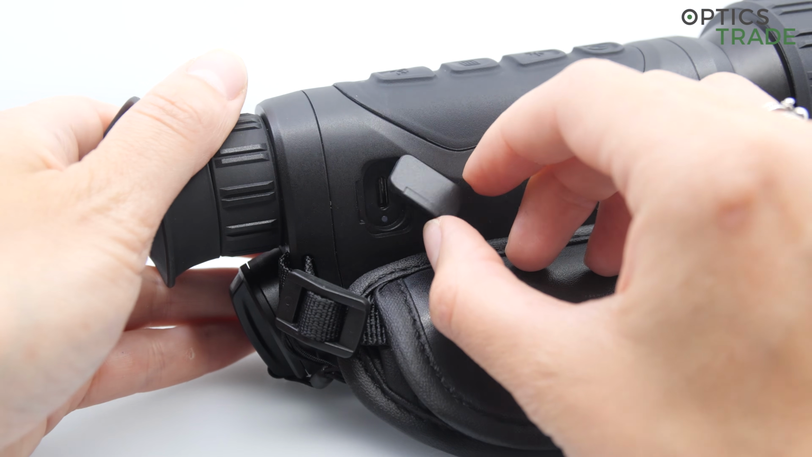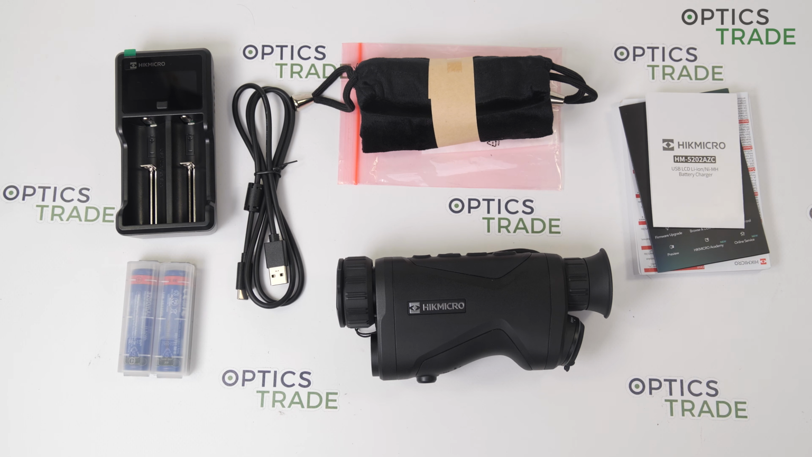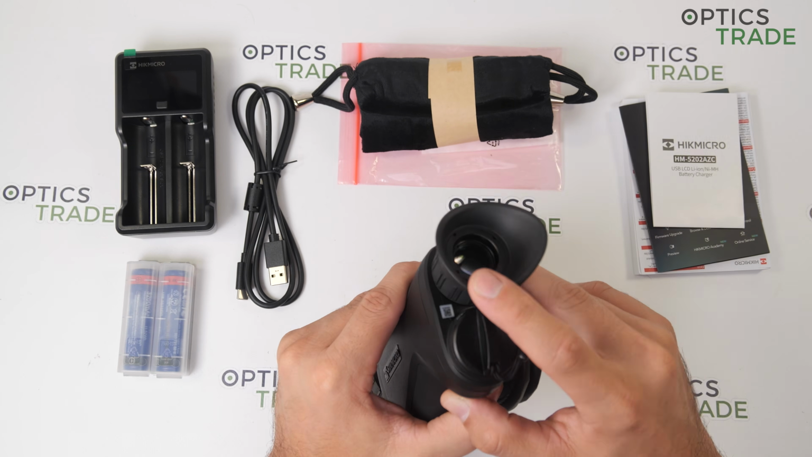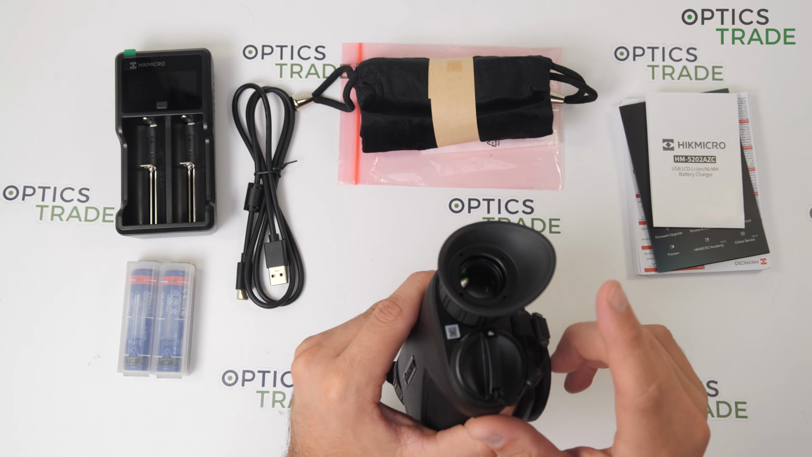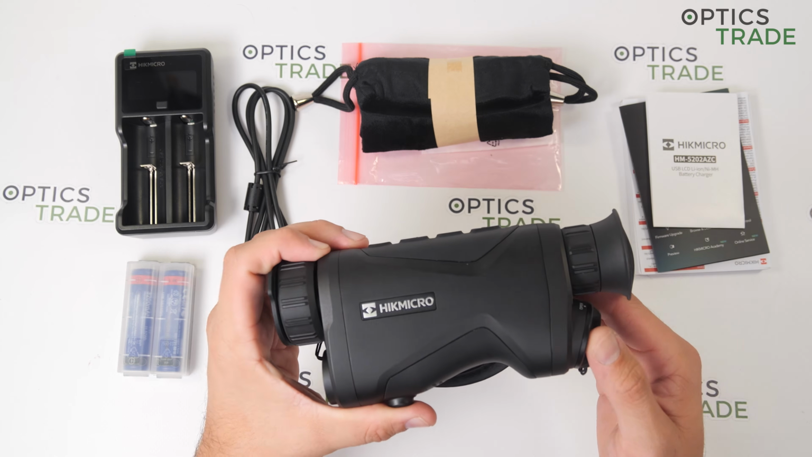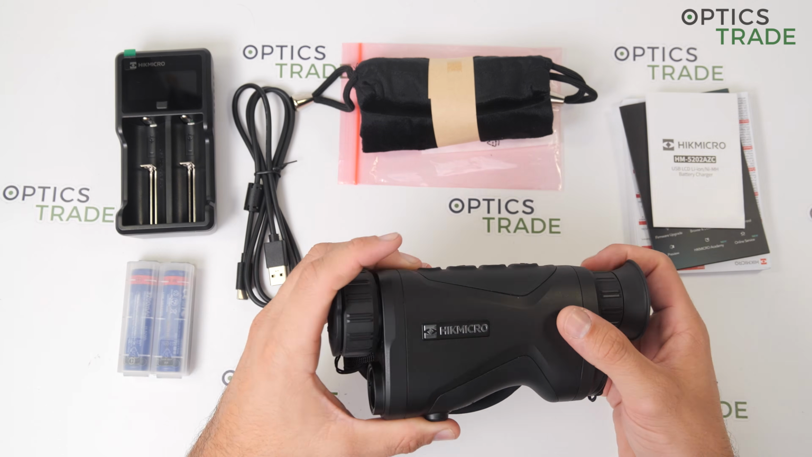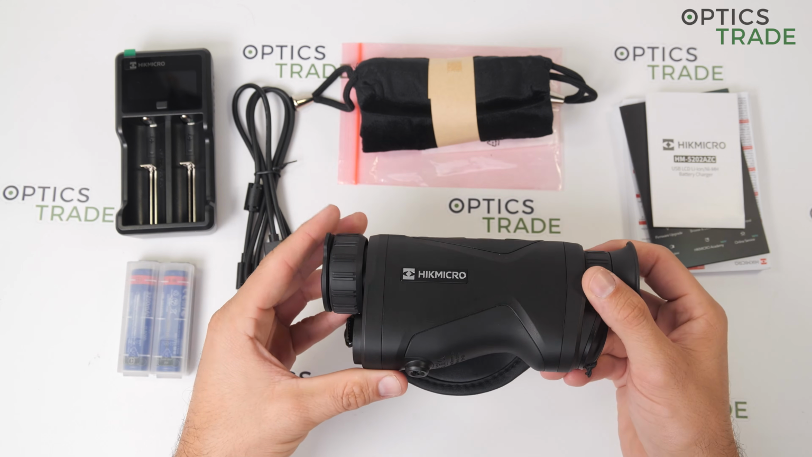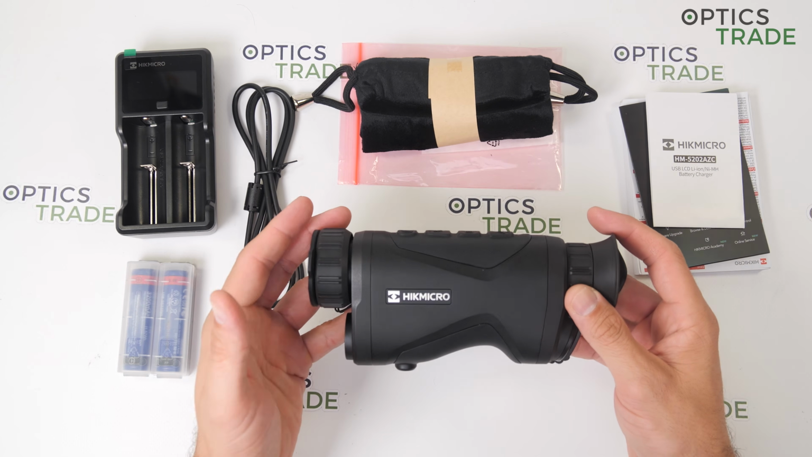Now for the sour part, or what I would make differently. The eyepiece, in my opinion, is a bit too hard. It could be a little bit softer so that it would fit more perfectly around the eyes. The second thing is the runtime. With 2 hours of runtime, this is not very much. Of course, you have 2 additional batteries, but you have to carry them around additionally. So a little bit more runtime would be perfect in my opinion.